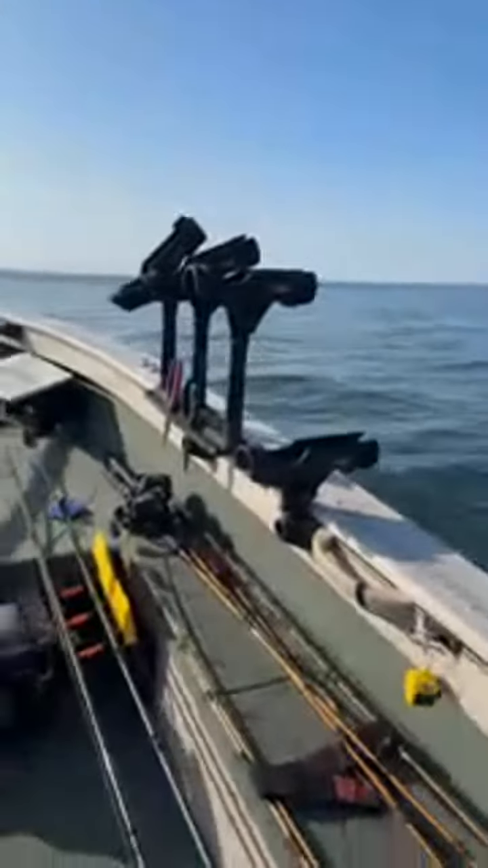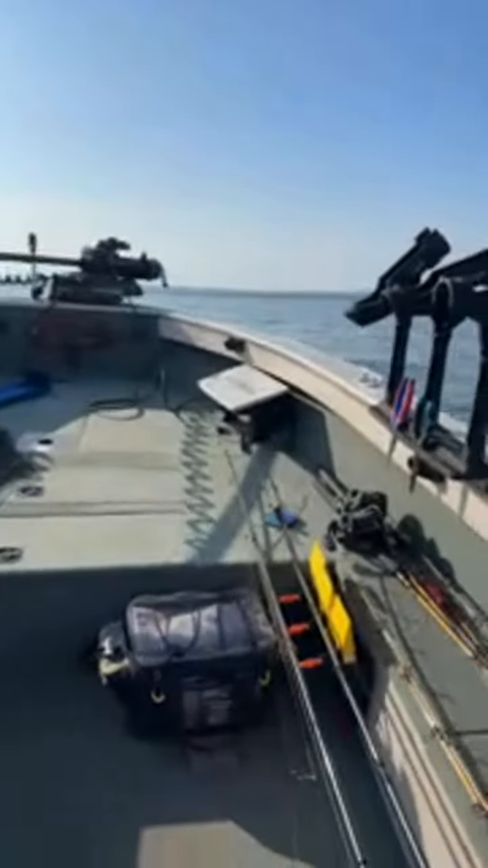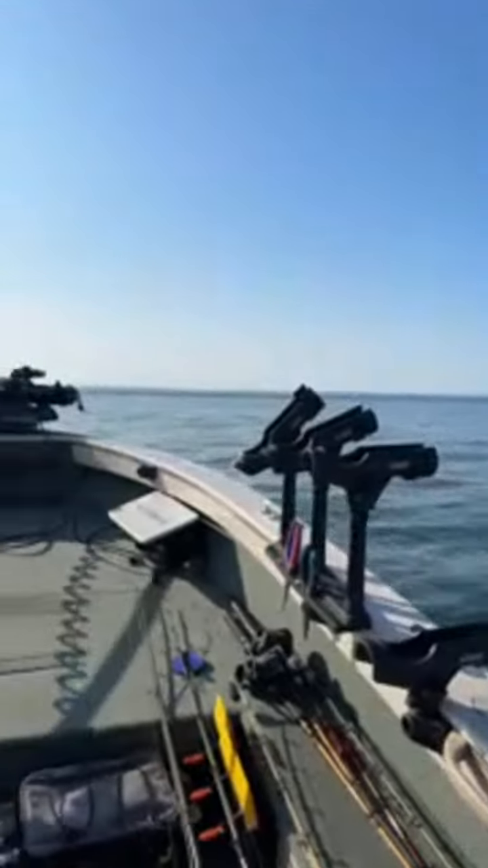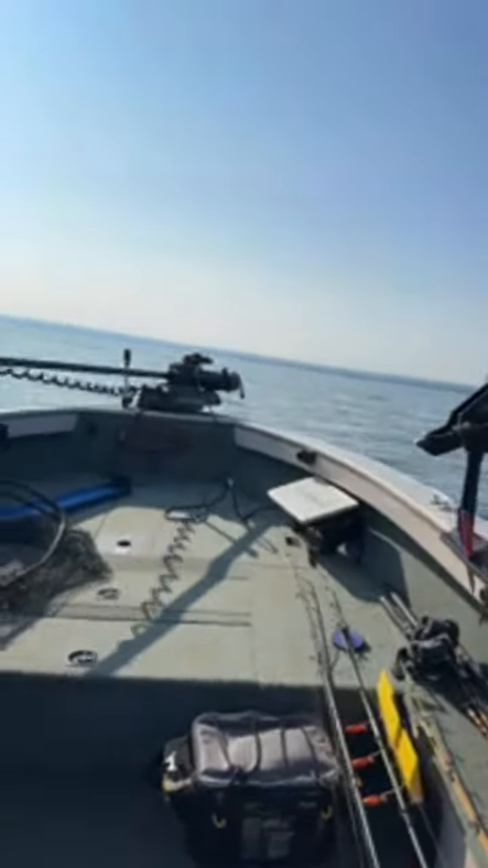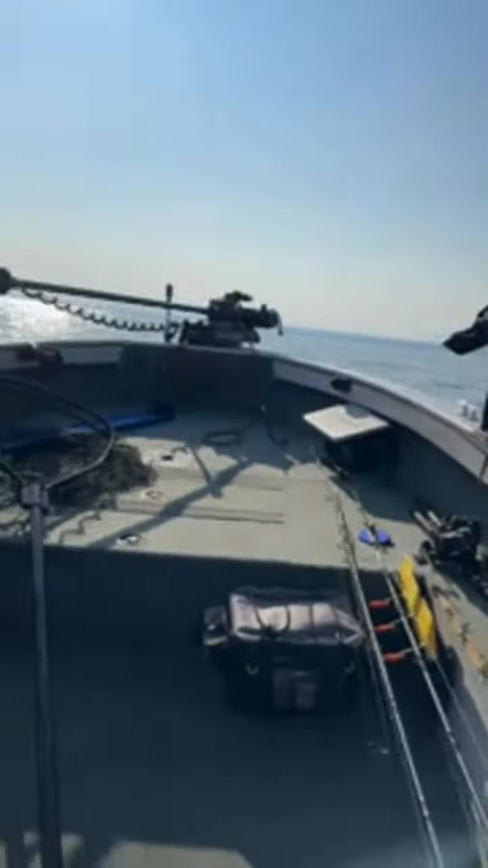Make a run in shallow fast and see if we can pop one more in like 60, 55 area. We'll try to go east a little bit, get away from all these people over here. Sorry about the wind noise, there ain't nothing I can do about it.